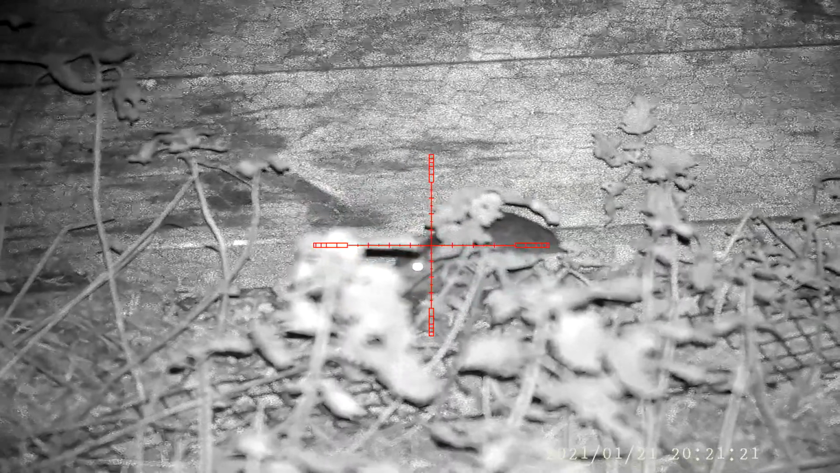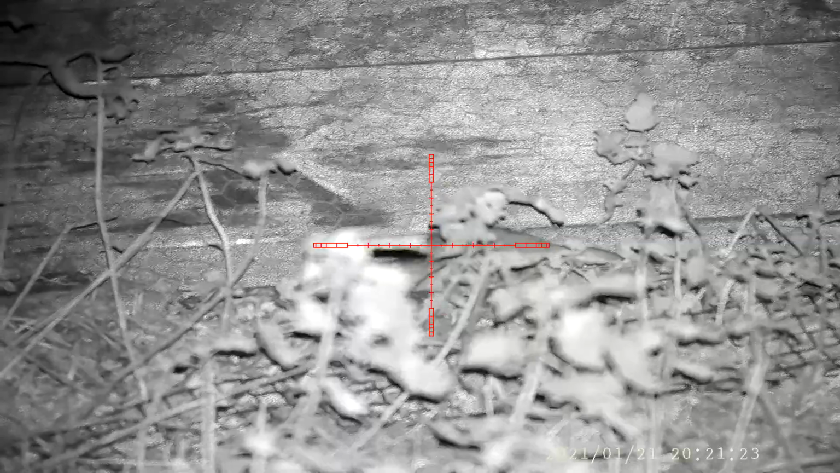Smallholder said there are a lot of rats around this pen, but this was the only one I saw, and I wouldn't have seen that without the thermal spotter. Always satisfying when you successfully thread a pellet through the fence and through the undergrowth to get your rat.